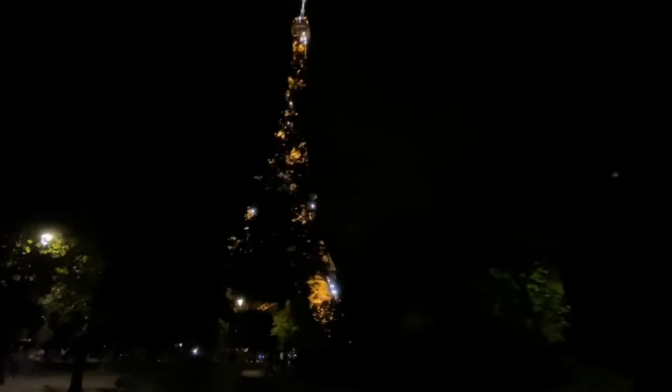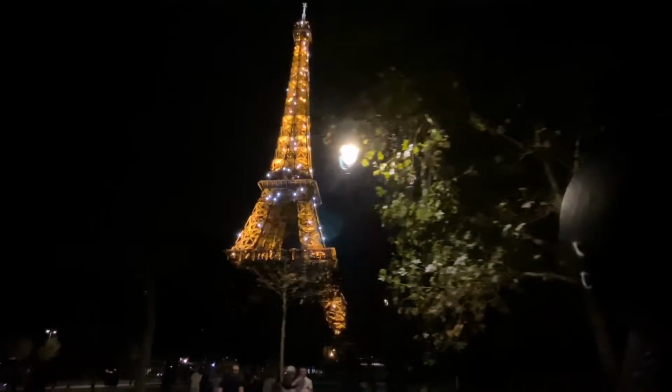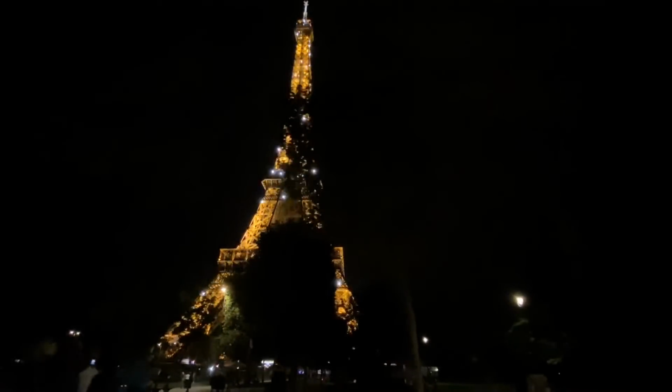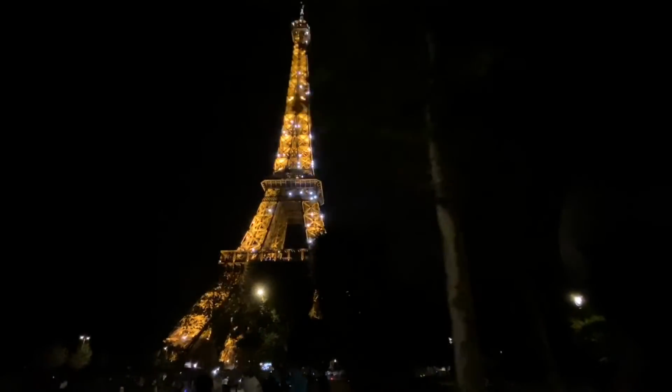Let's ride past just to see it at another angle. A lot of people out here on the Champs de Mars.